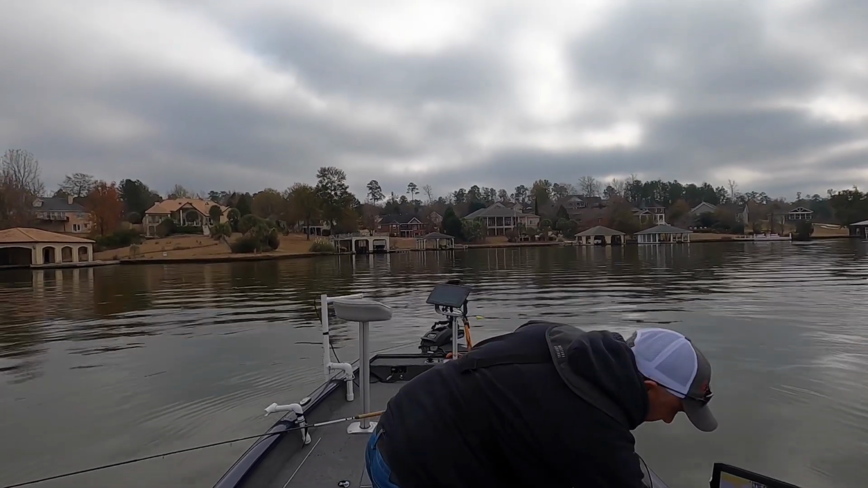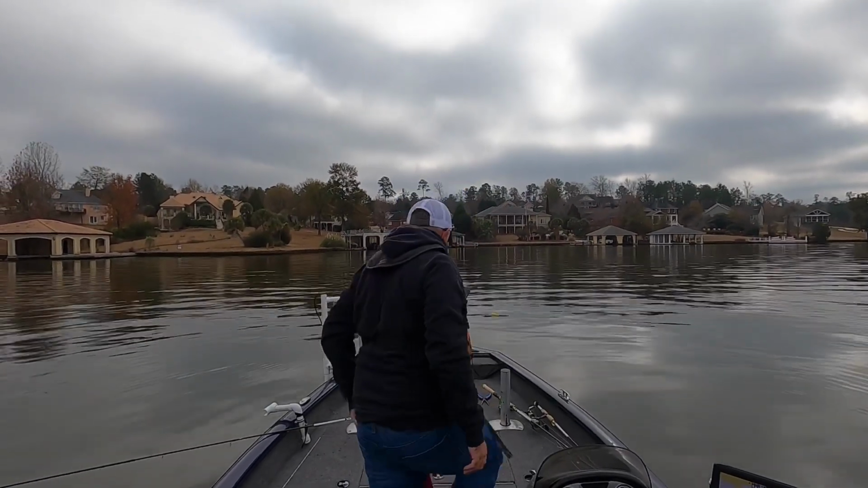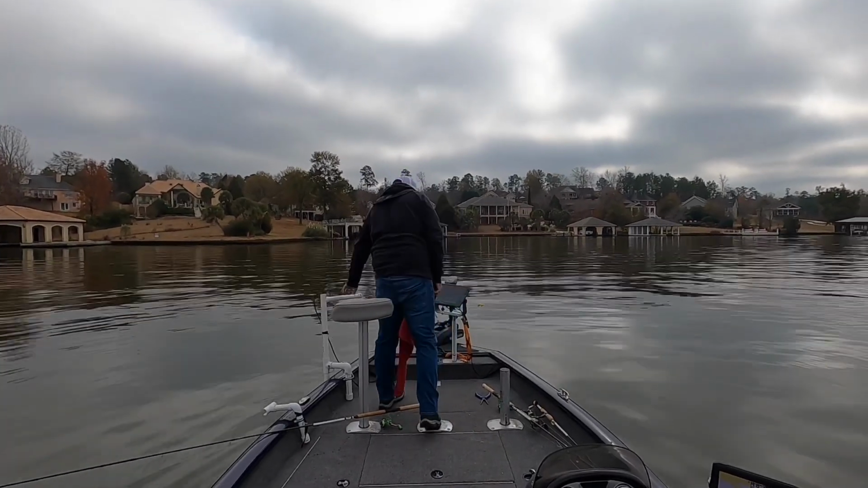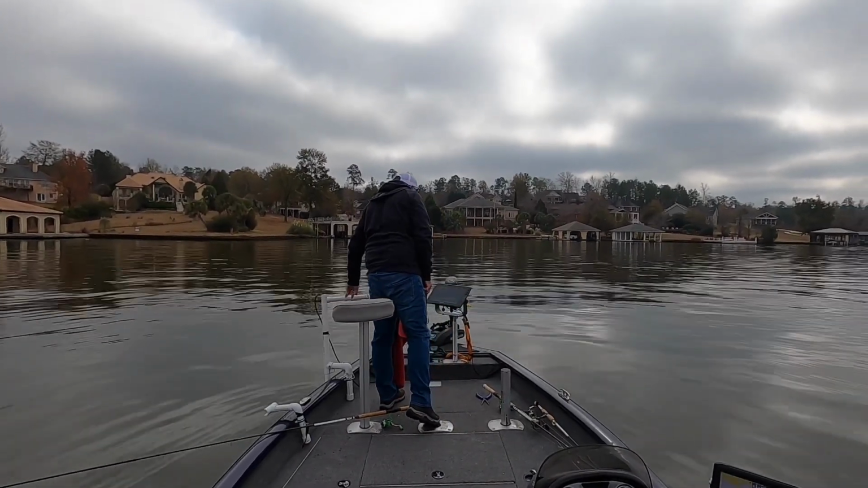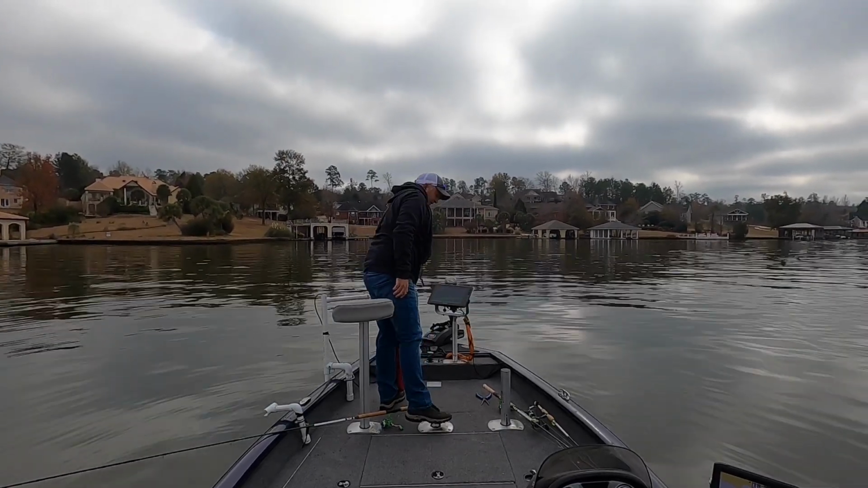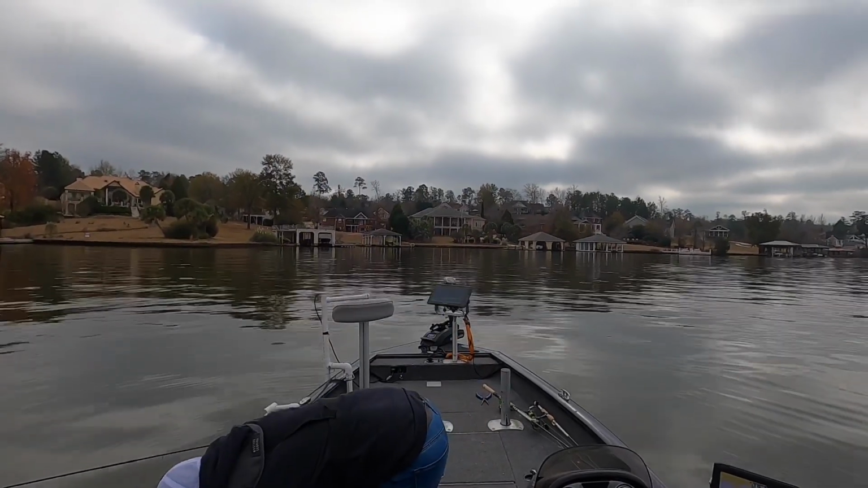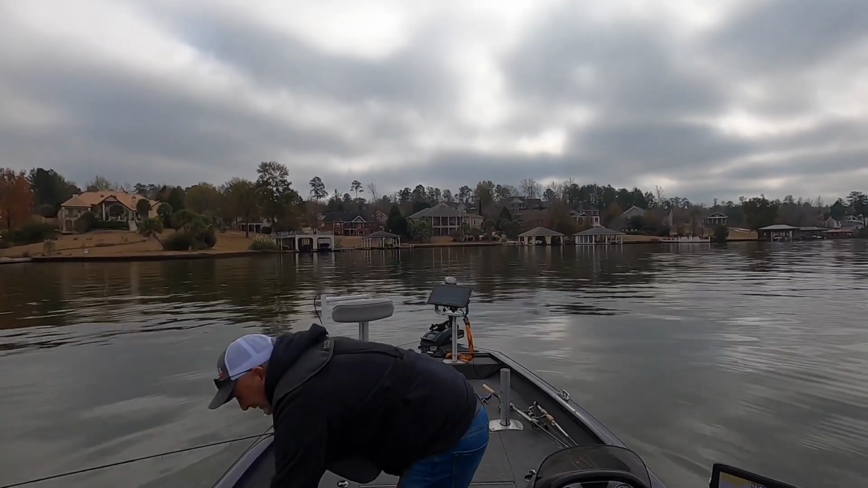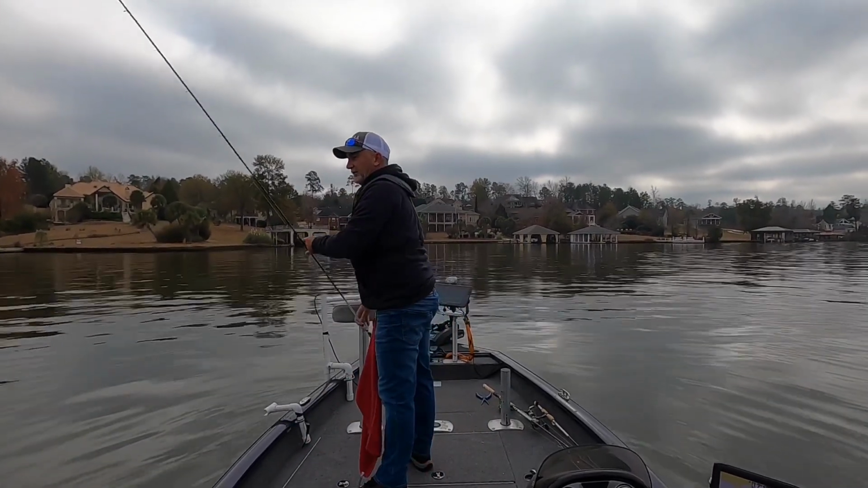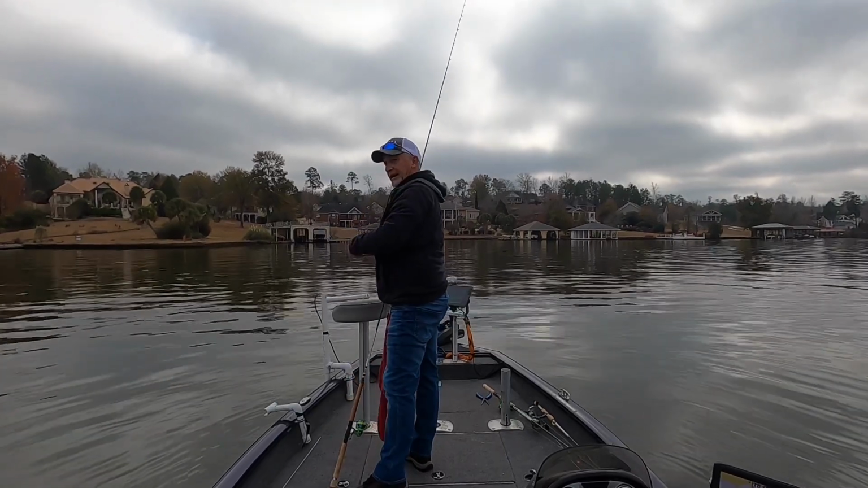Looks like there's a pretty good school right here, so we'll see if I can get on and put some in the box. I'm not real picky today. School seems to be moving around a little bit, but we got live scopes. We'll follow them around and see what we can do. Fishing with minnows right now. I think jigs will work just as good, and we'll find that out in a little while as well.